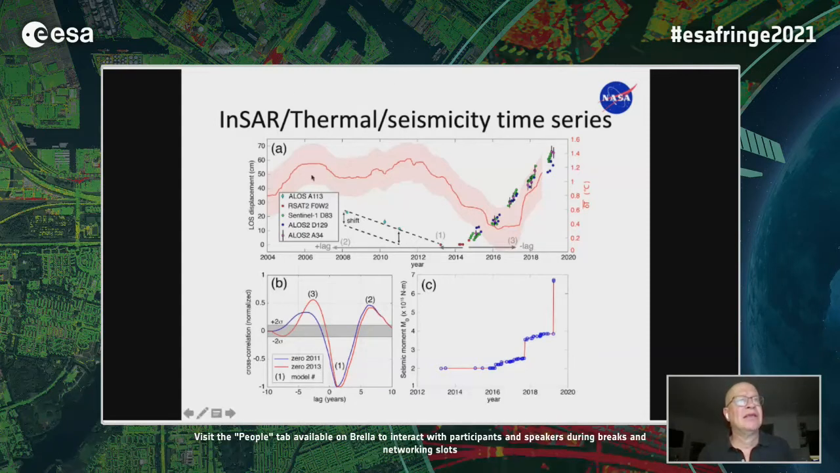And the key thing here that was intriguing was that we see this thermal signature that has a similar shape to the deformation.